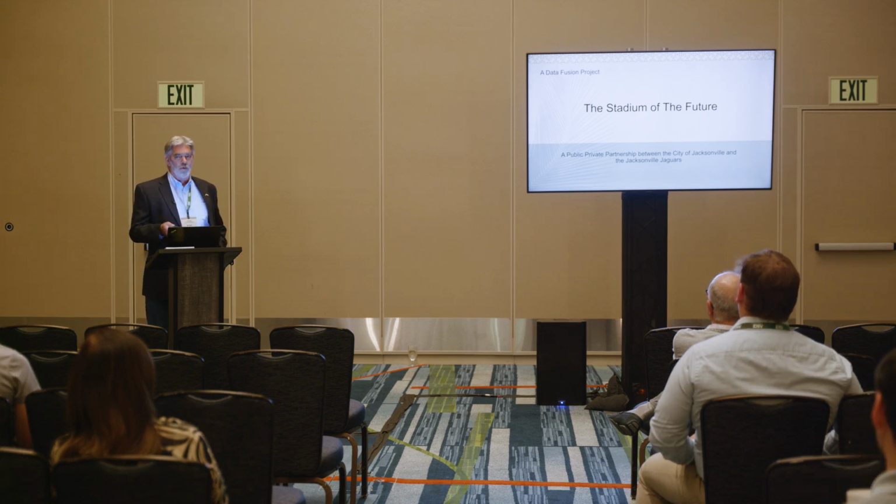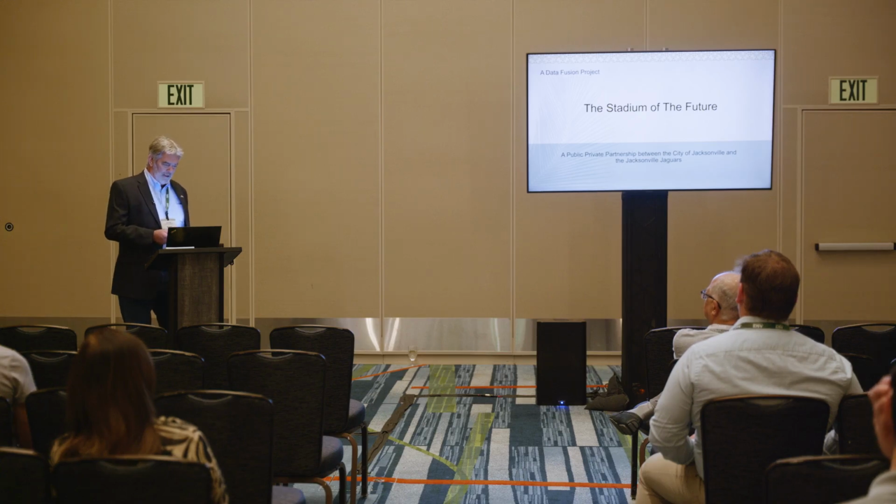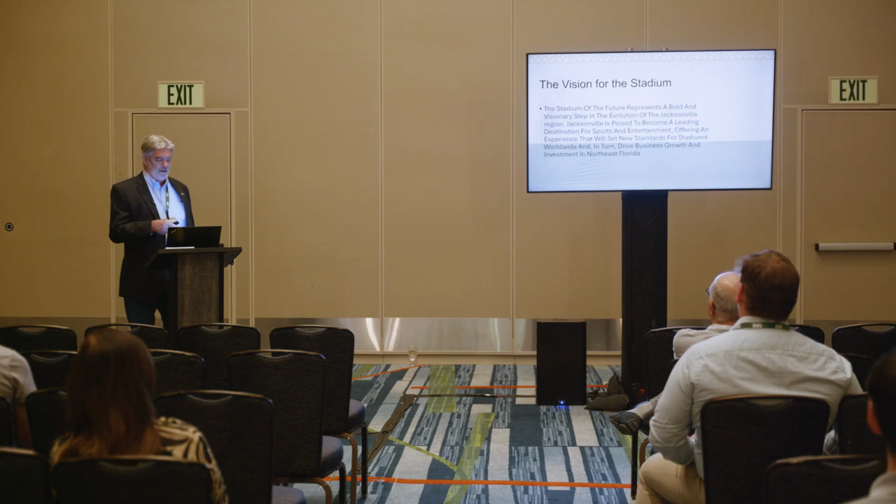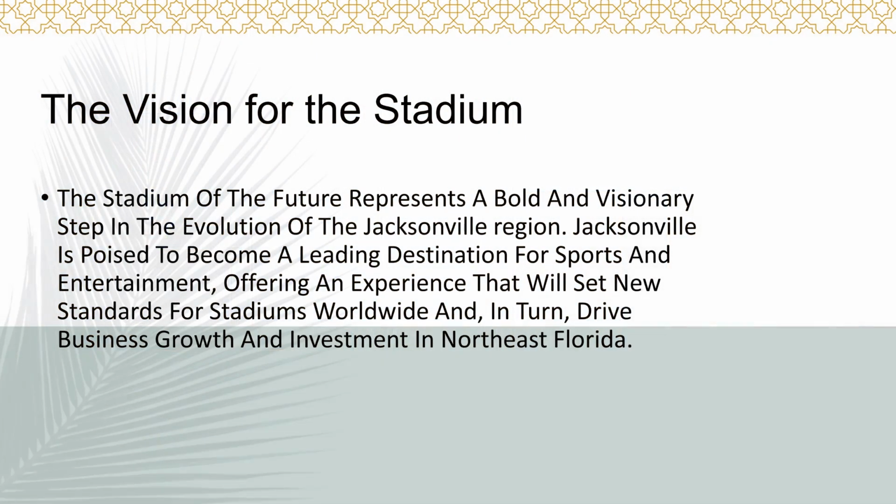So the stadium is just one part of the overall development scheme, but the city had a grand vision for the area and for the stadium itself. And I don't like reading slides, but this one I thought was good. The Stadium of the Future represents a bold and visionary step in the evolution of the Jacksonville region. Jacksonville is poised to become a leading destination for sports and entertainment, offering an experience that will set new standards for stadiums worldwide and in turn drive business growth and investment in Northeast Florida.